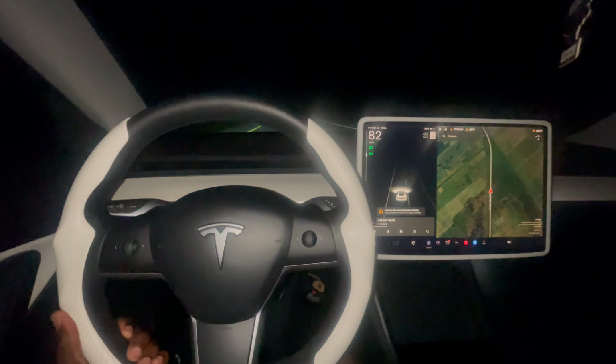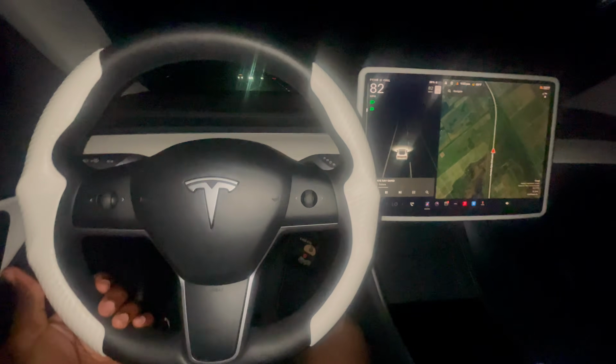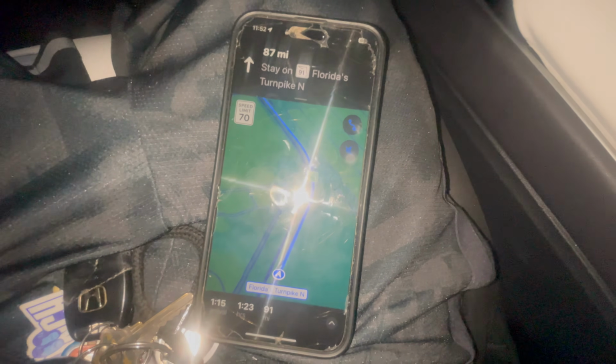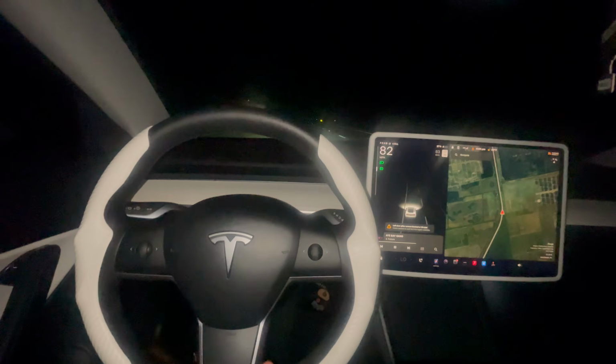But the GPS is saying we still have 1 hour and 23 minutes left, so yeah, that's not good. As you guys can see right there, man, we still got 1 hour and 23 minutes left, and we're gonna arrive at 1:15. But that might change if we have to go stop and charge this thing, man. So I'll give you guys an update real soon.